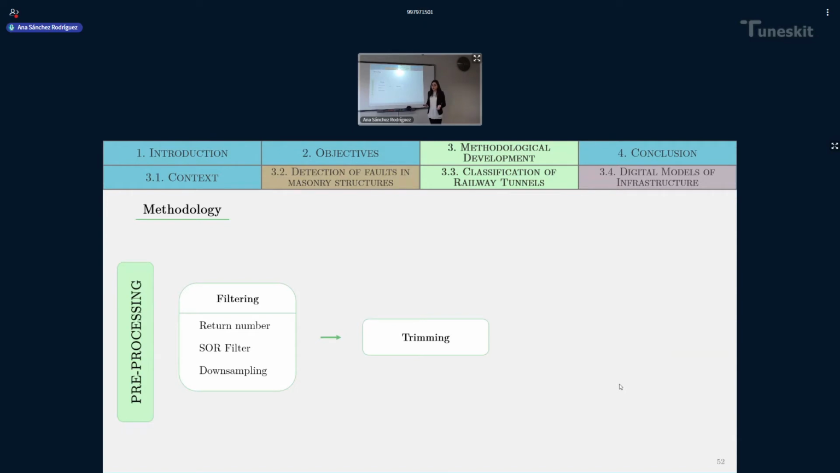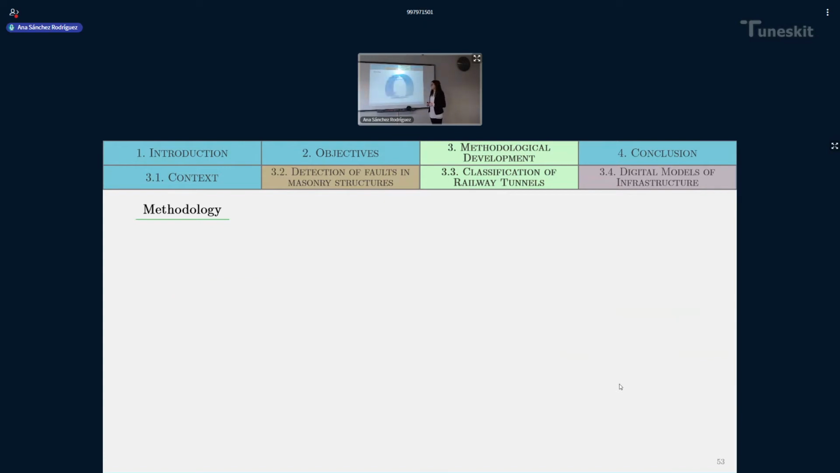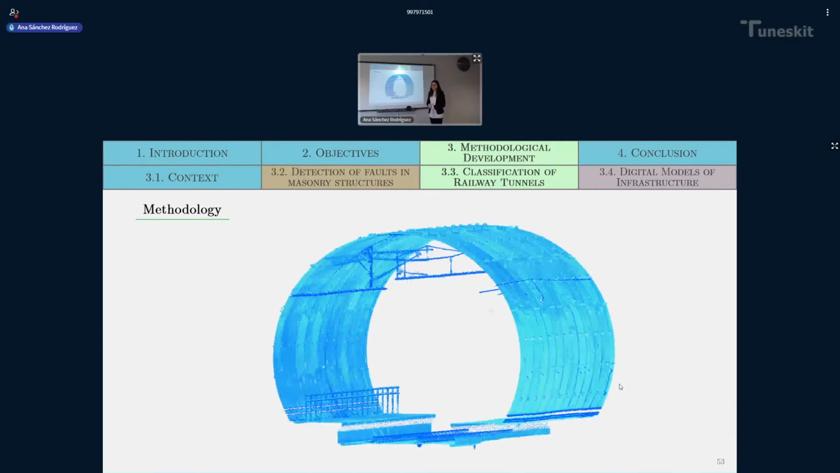We have kilometers of tunnel point clouds, so they were trimmed in order to obtain 20-meter long sections, and then these sections were rotated, applying the algorithms explained at the beginning, in order to ease some classification procedures. And then we can move to the classification methodology.